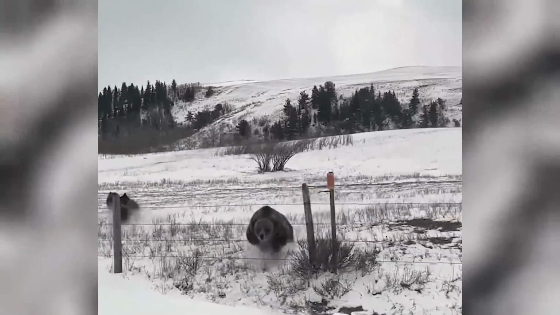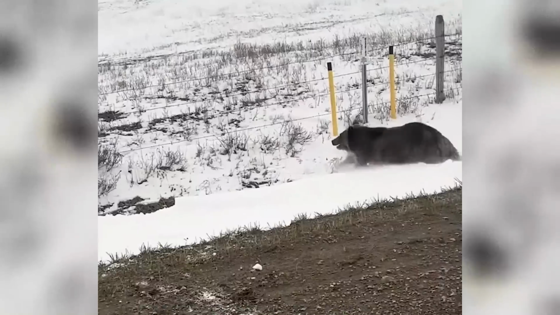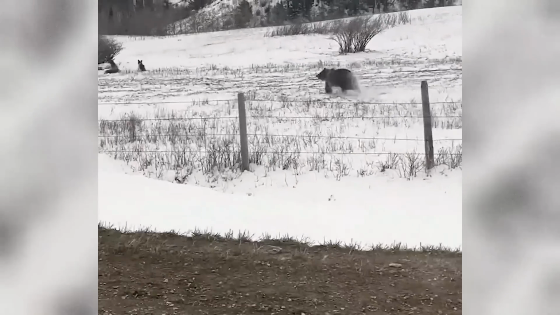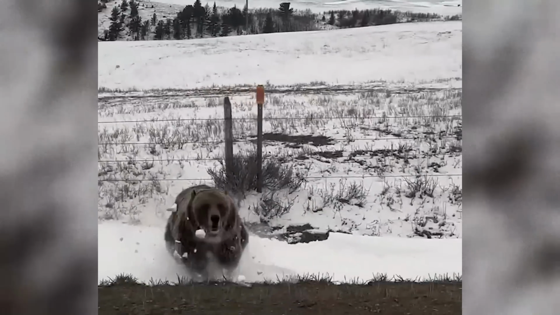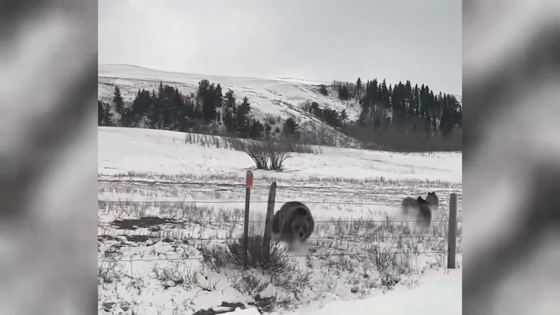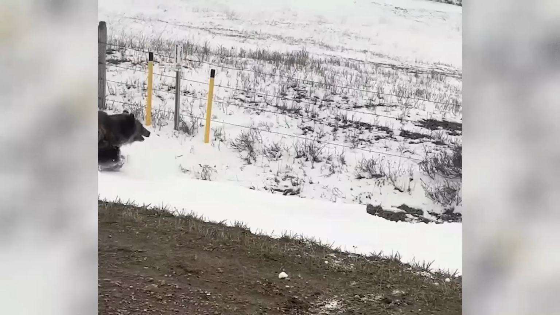I mean, is that scary or what? The way this bear glides through this fence like butter through a knife had me... I mean, look, that fence might have slowed her down half a second. She couldn't have been more undeterred. That didn't bother her at all.